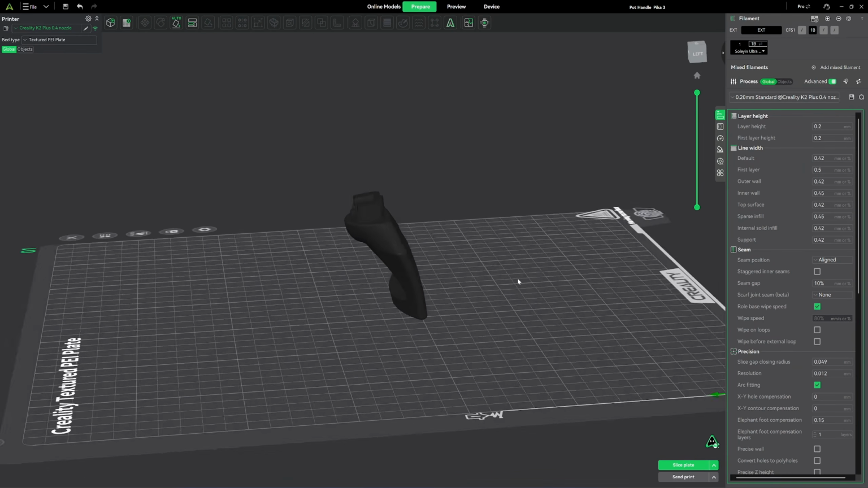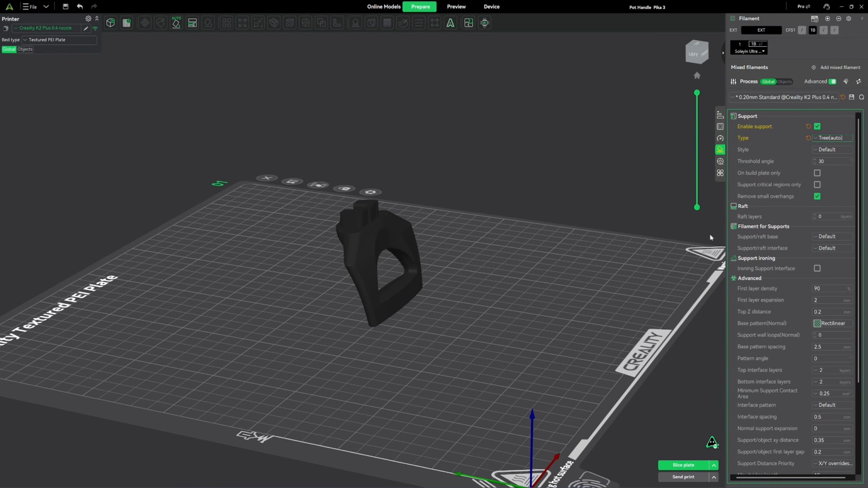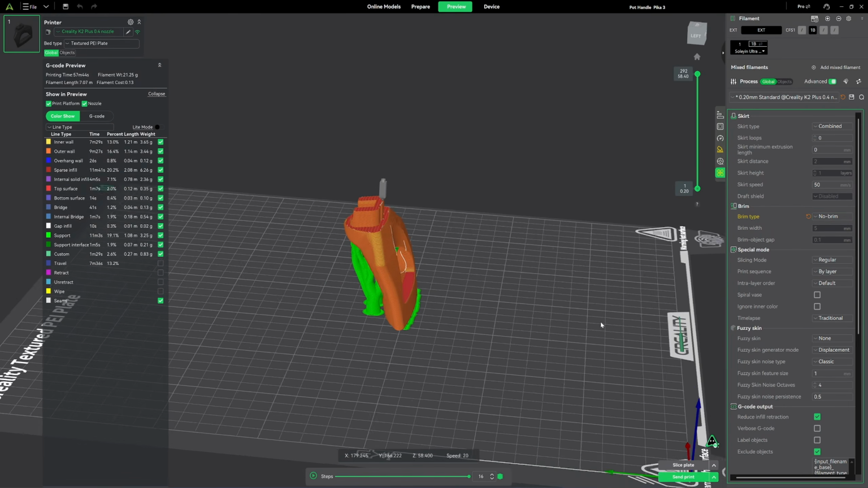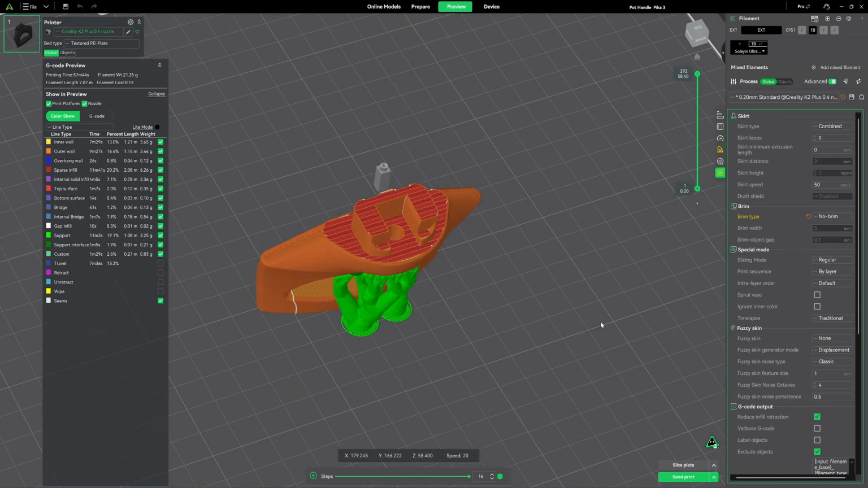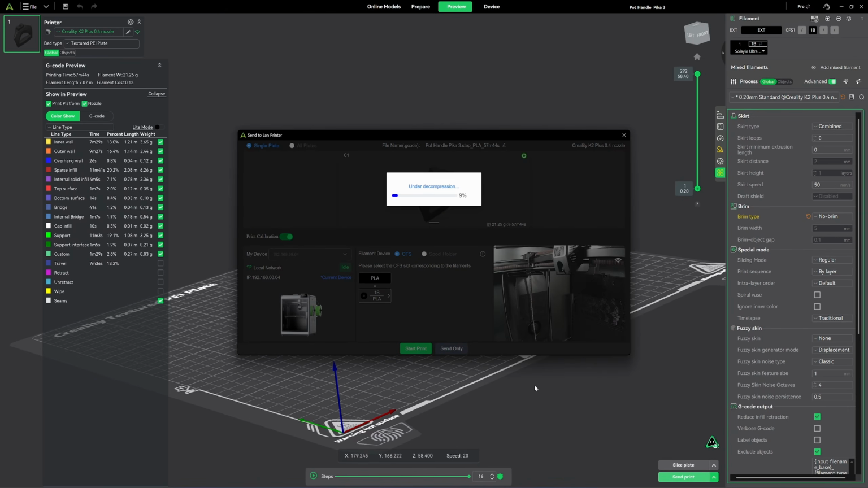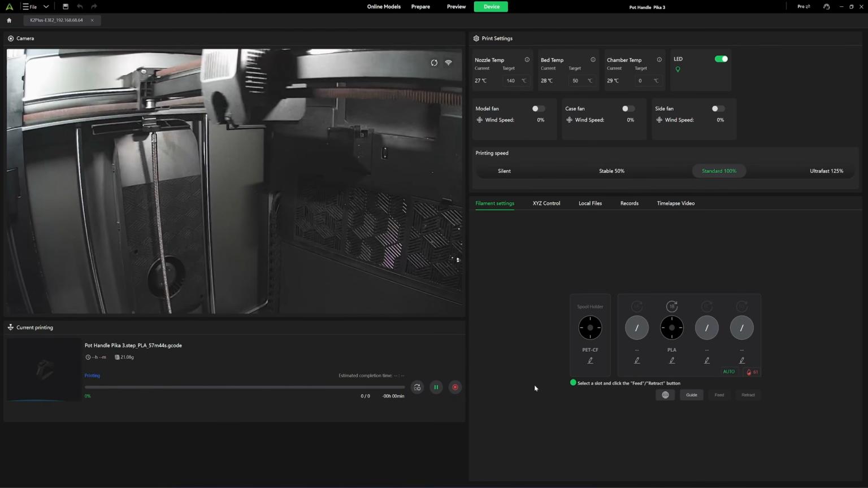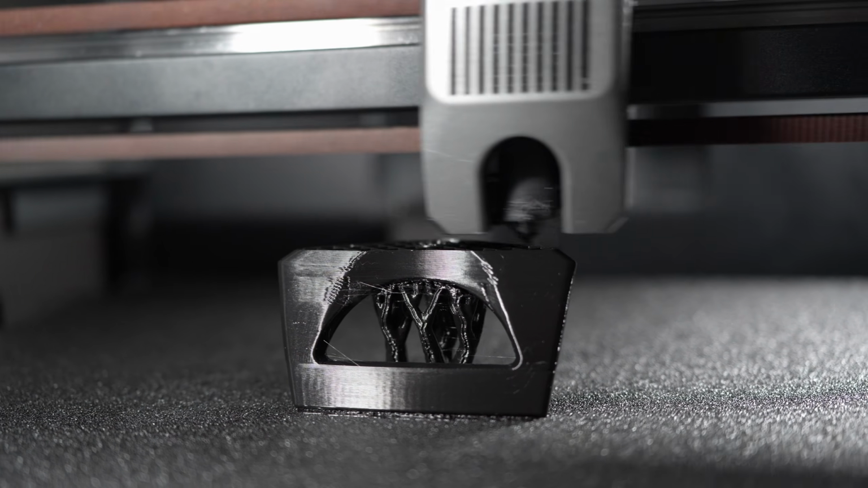I'll try this first. I should have printed this with a laser printer because it can produce much higher resolution than the FDM printer, 20 microns, while the FDM printer can do like 200 microns. Okay, let's send it to the printer. I'm going to print it with PLA because I'm not going to actually use it. But if you really need to use it, you probably need to print with ABS. The printing time is about an hour.